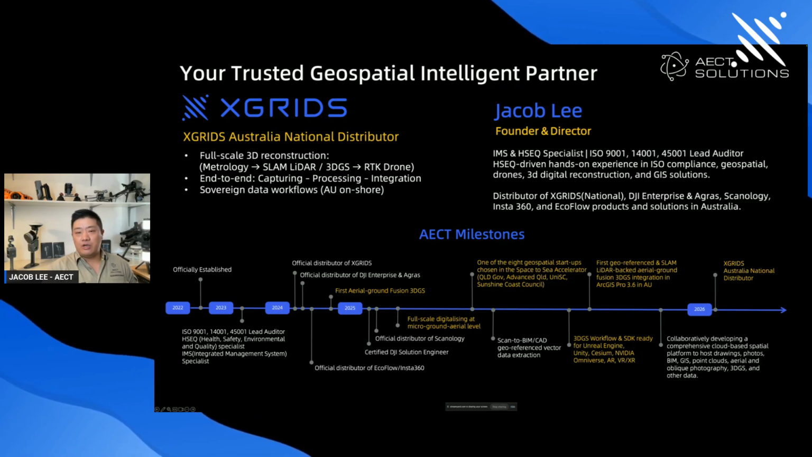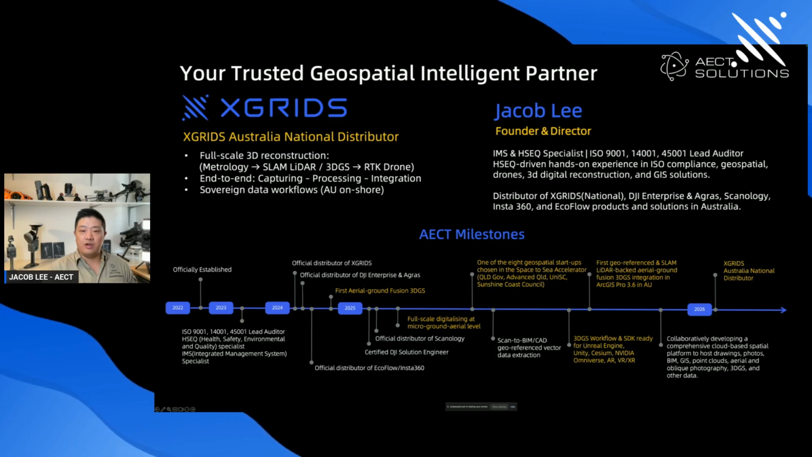My background is ISO 9001, 14001, 45001 lead auditing and HSEQ management. I have over 12 years of experience working in construction and system integrations. So we build and deliver around everyday risks and gaps. The delivery is traceable, and the evidence is to support your decisions, not just for pretty models.